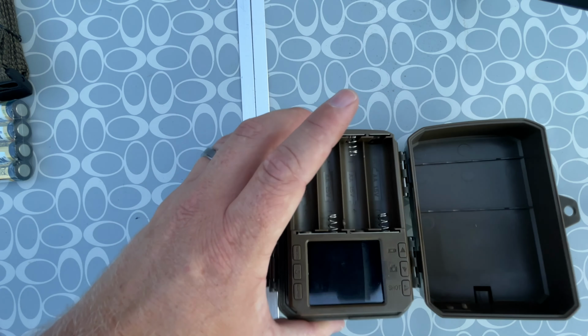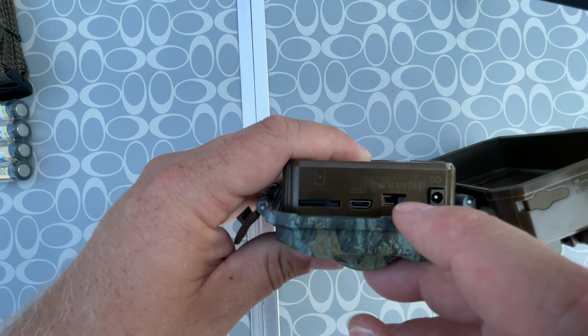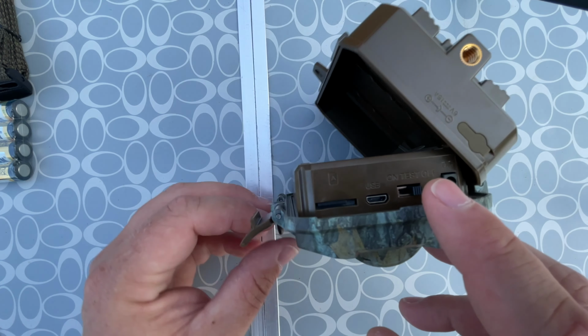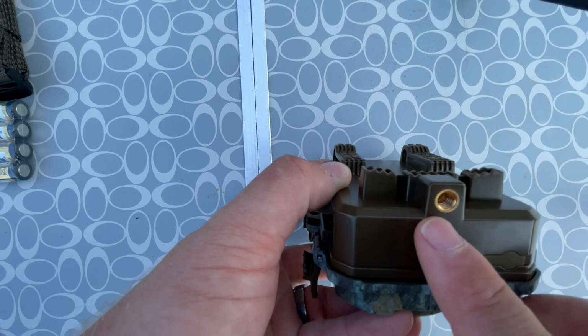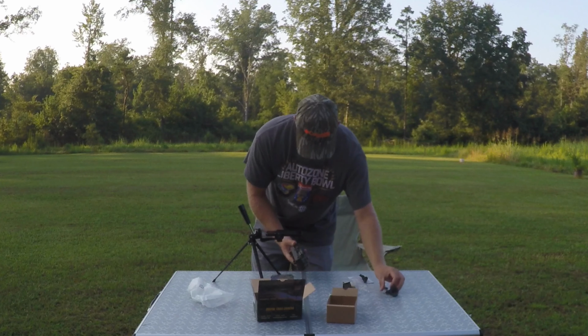So that's pretty cool. On the bottom here, we've got our on switch. It's off, test, and on. And then a plug for a DC power source. And then it's got your threaded port if you wanted to use the little mount that it came with, or one of your own.